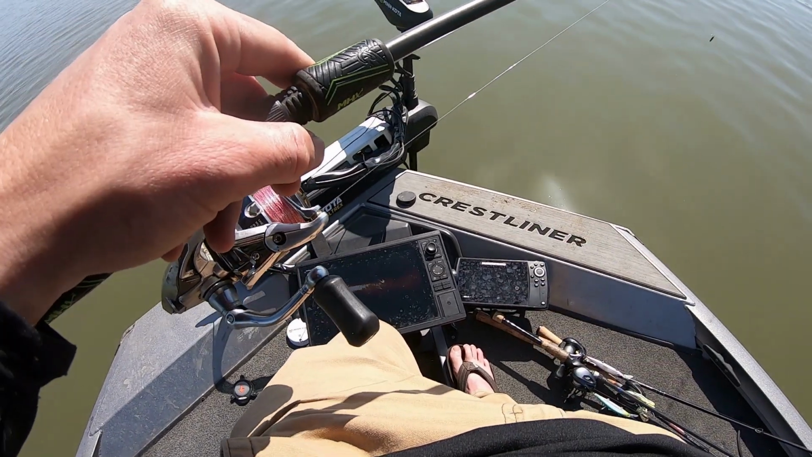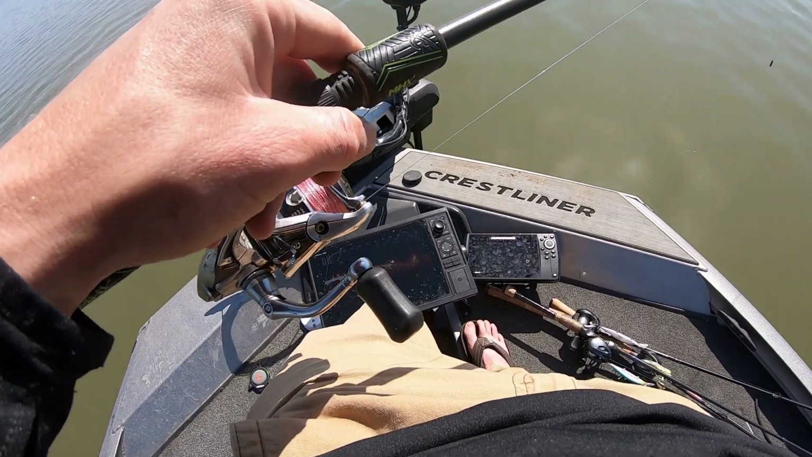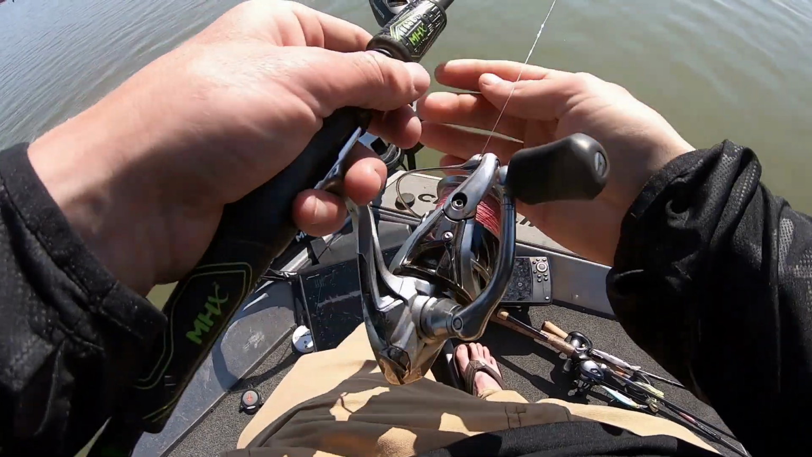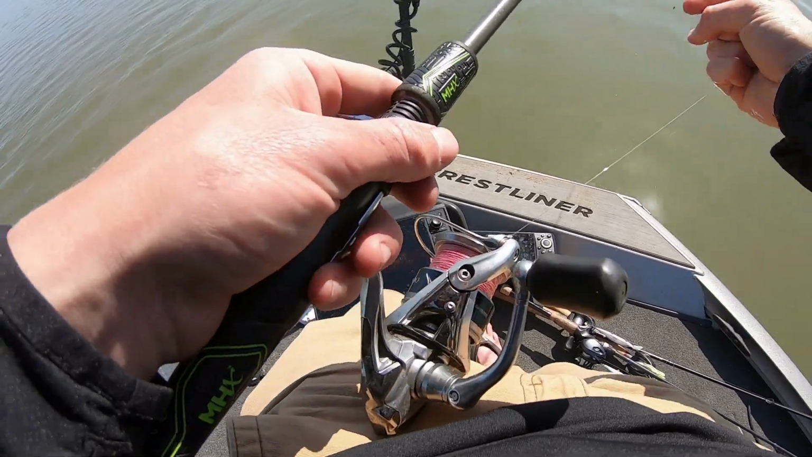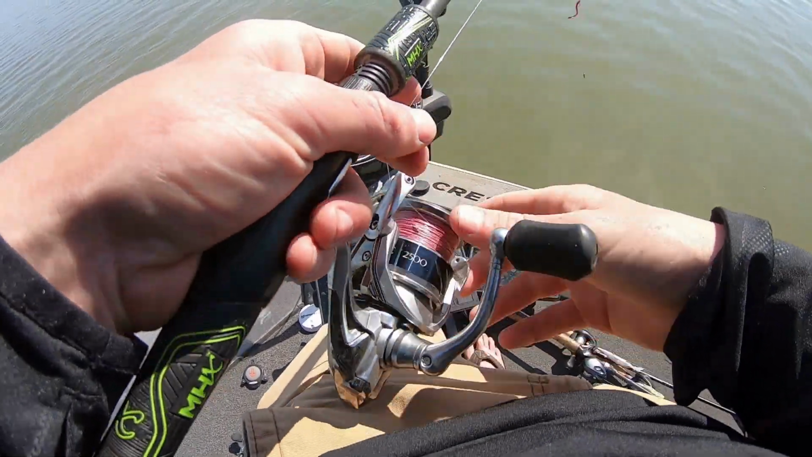Like I said, we had about 3 bites in about 25-30 minutes, so we're around them. We just got to get a bait in front of the right fish. We'll catch them. Definitely found an area that has them. We just have to really pick it apart.